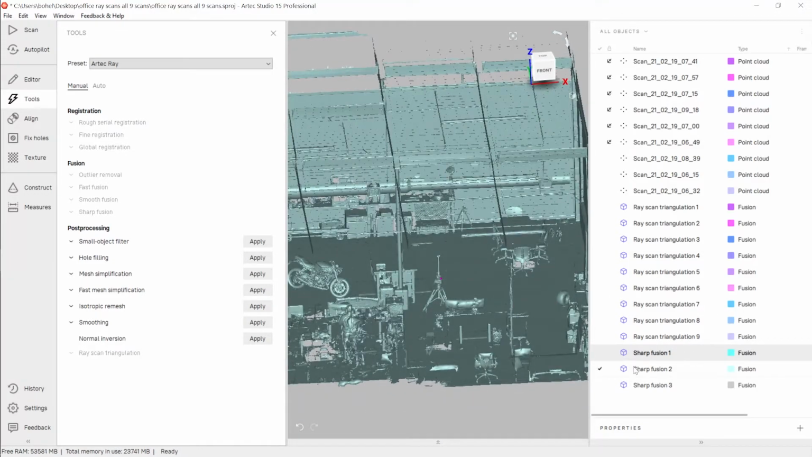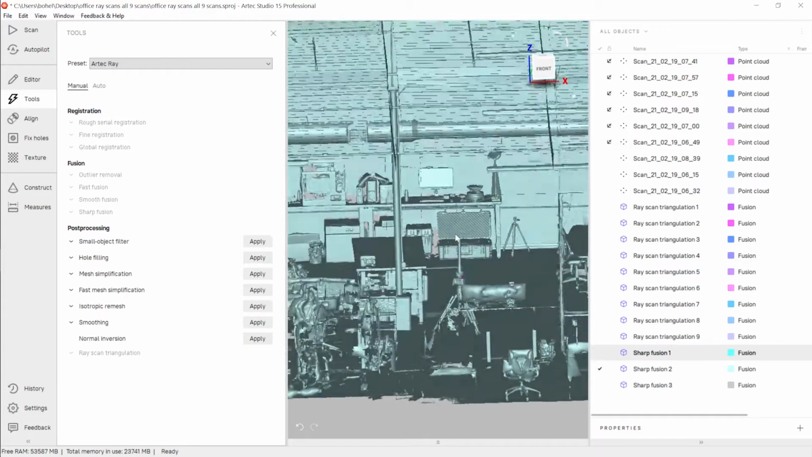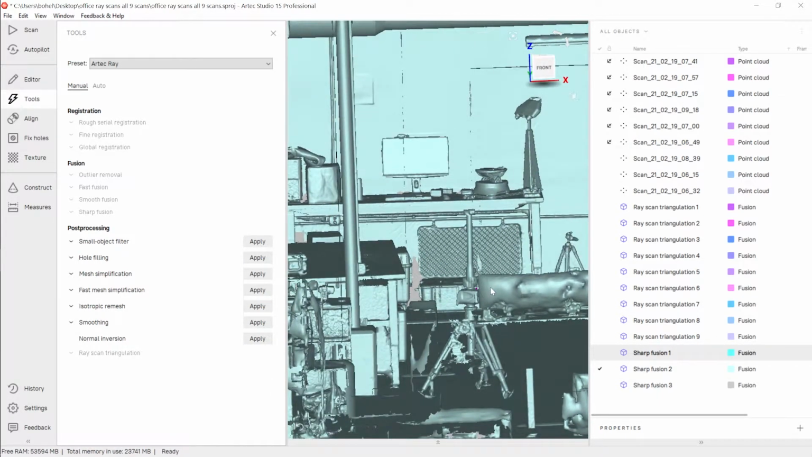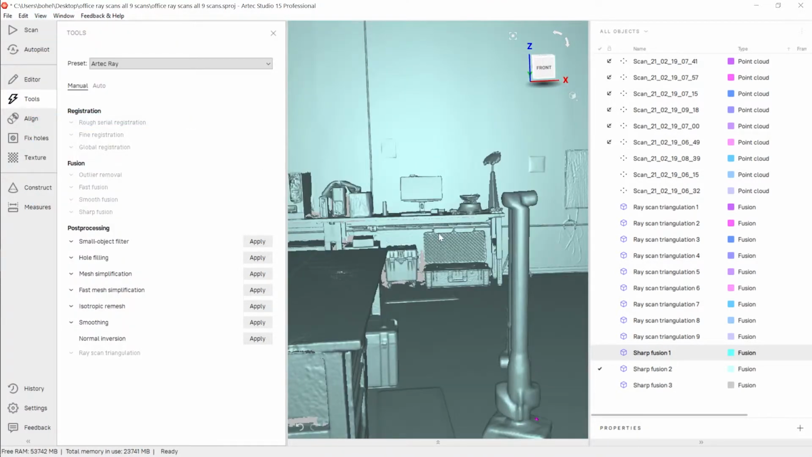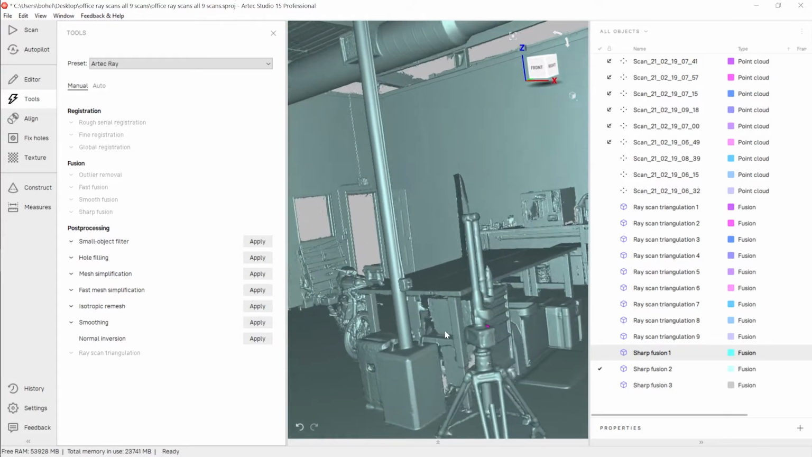So I'll just zoom in on this sharp fusion here. This was 5 millimeter, again, matching the resolution which those ray scan triangulations were set. And I'll just pan around the space to give you a look at the data real quick here. Turn perspective view back on just to give you a better idea. Looks a little more natural to look at.